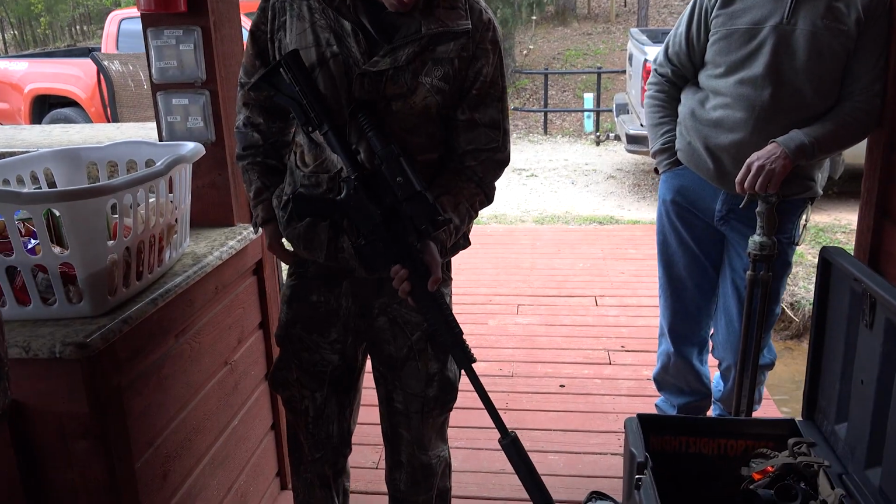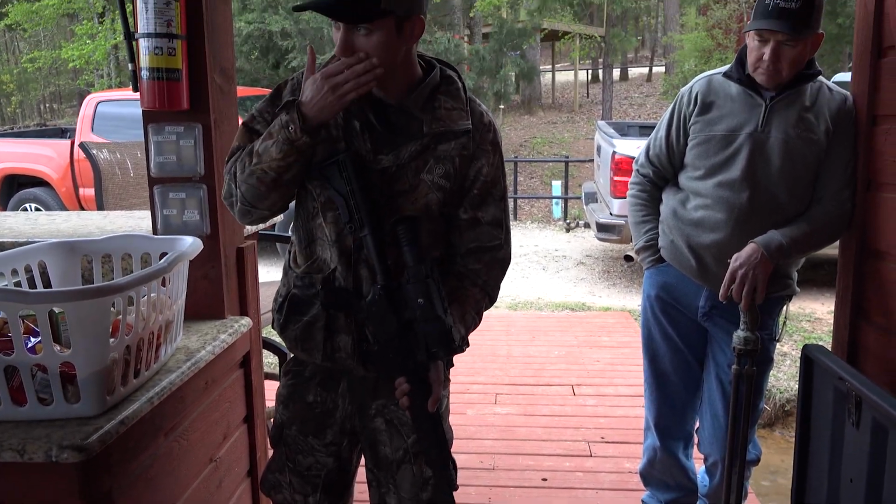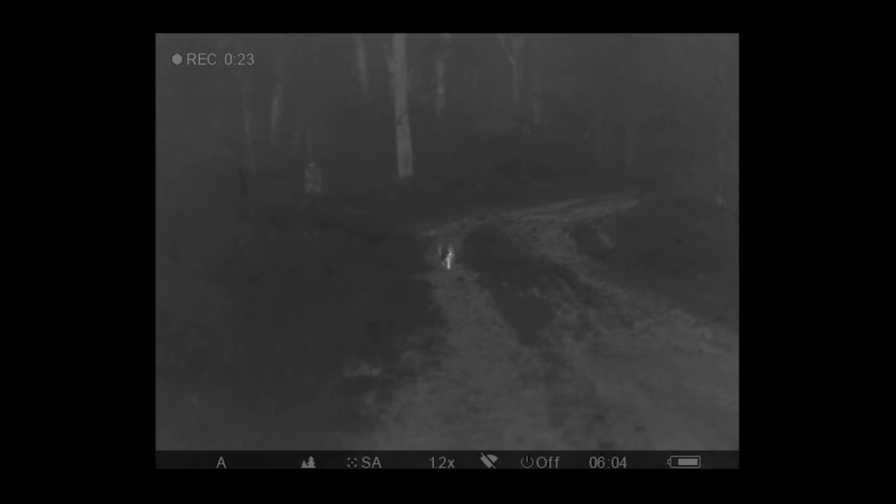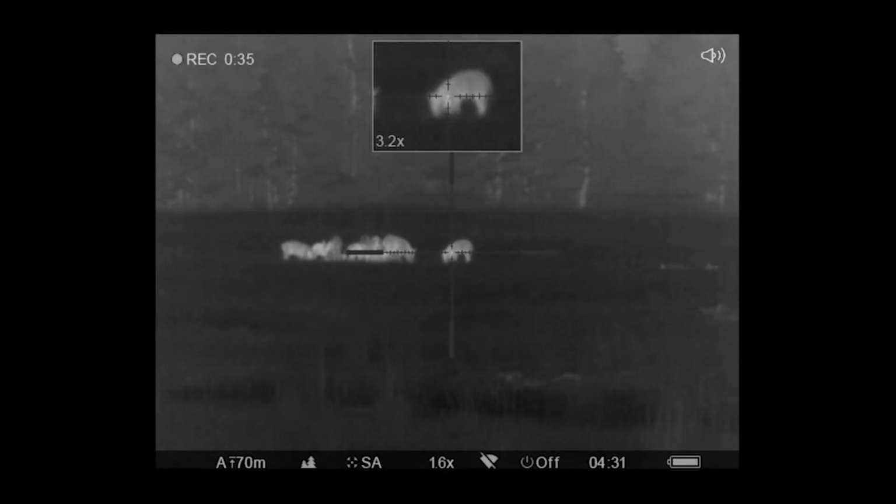Awesome. So we're going to be using weapon-mounted thermal scopes. Everybody will be set up with an AR platform with a thermal scope. These are basically going to find heat signatures. So anything with body heat, we'll see it. If a mouse runs across the trail, we'll see it out there. I'll be using a thermal scanner. The shooters will have weapon-mounted thermal, and hopefully we'll find some hogs tonight.